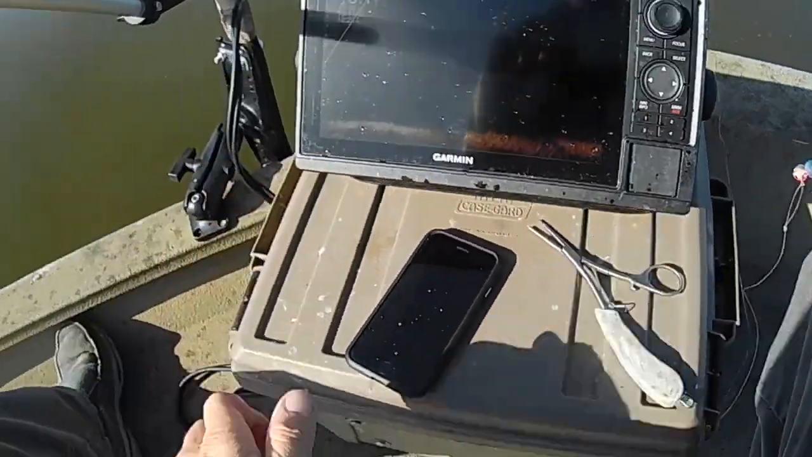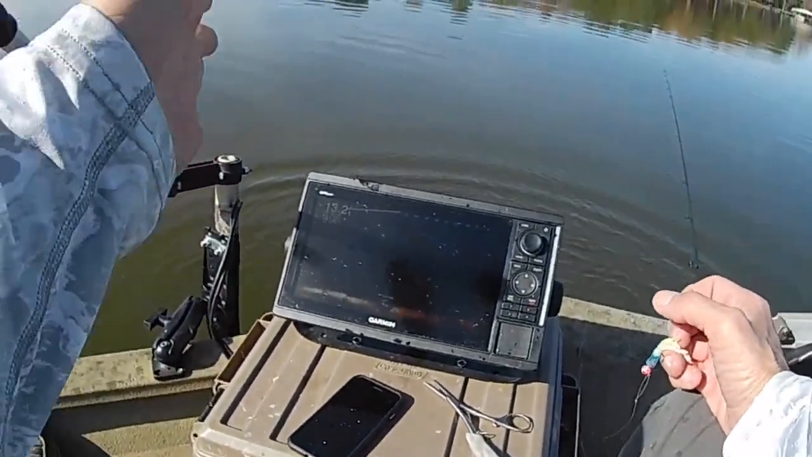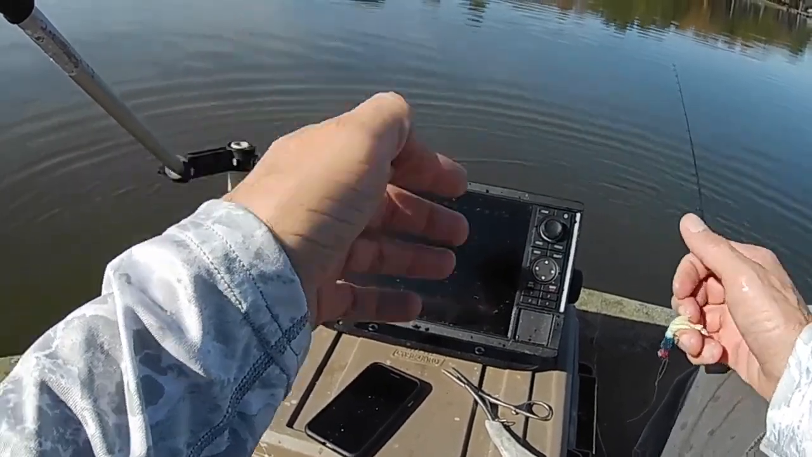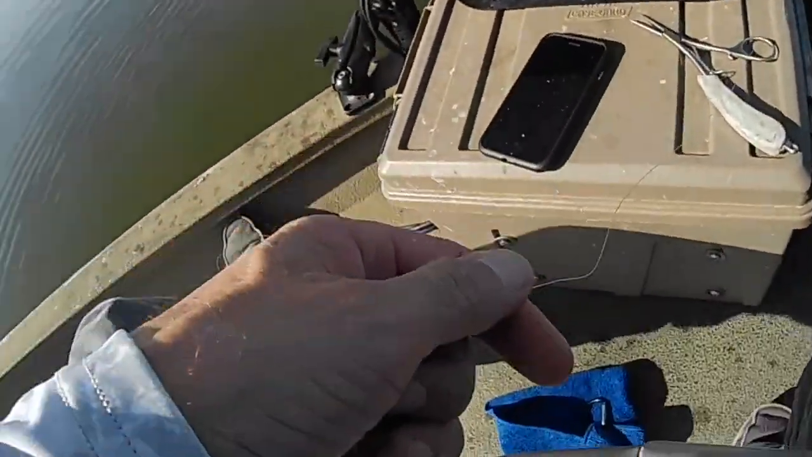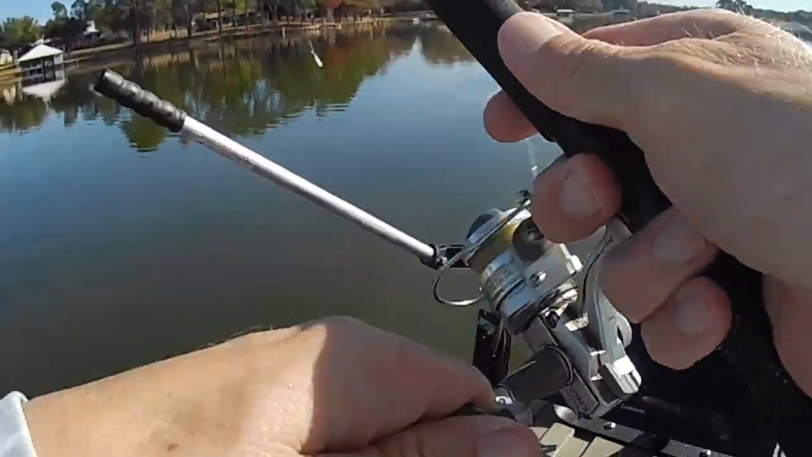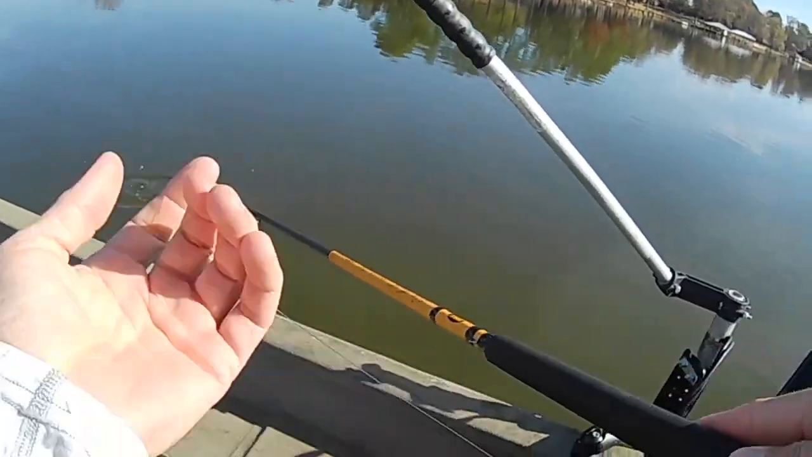There we go. I think them crappie are so thin, sometimes you can't see them. And then if you just sit here and turn that thing, they'll turn sideways a little bit, and then you'll be able to pick them up. All right, I've established there's a few here, so let's move somewhere else and see if we can't find another school somewhere. Need as many spots as we can get.